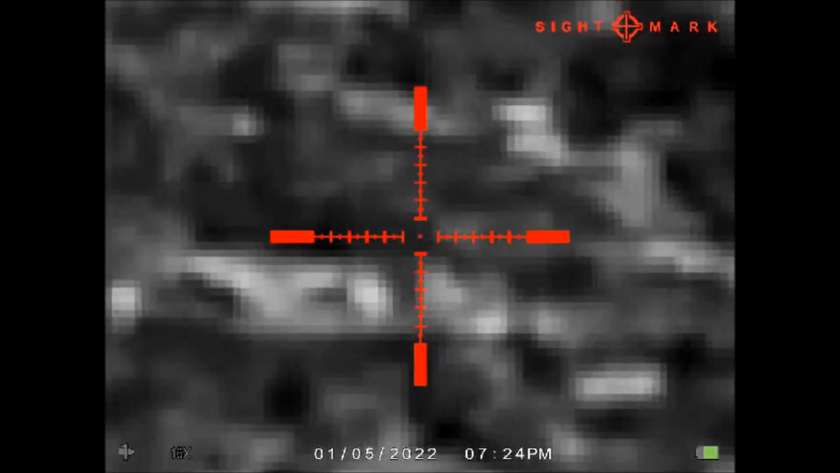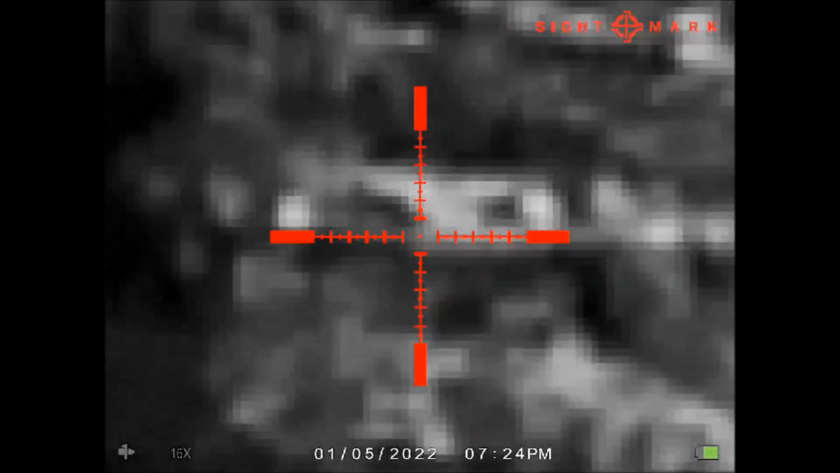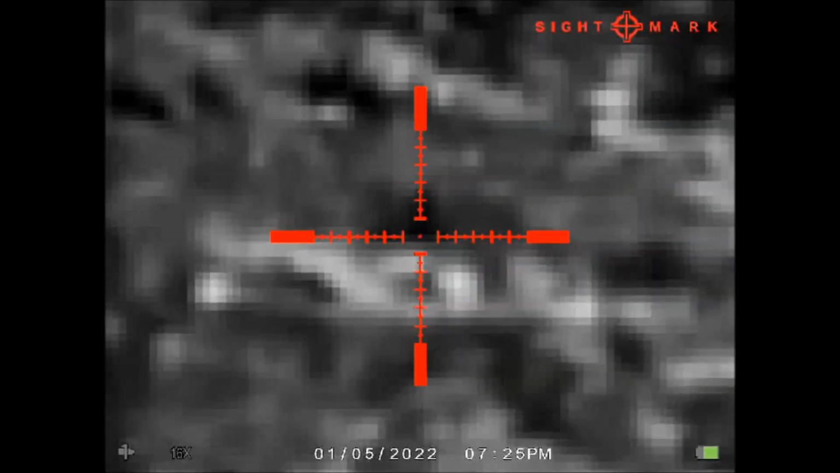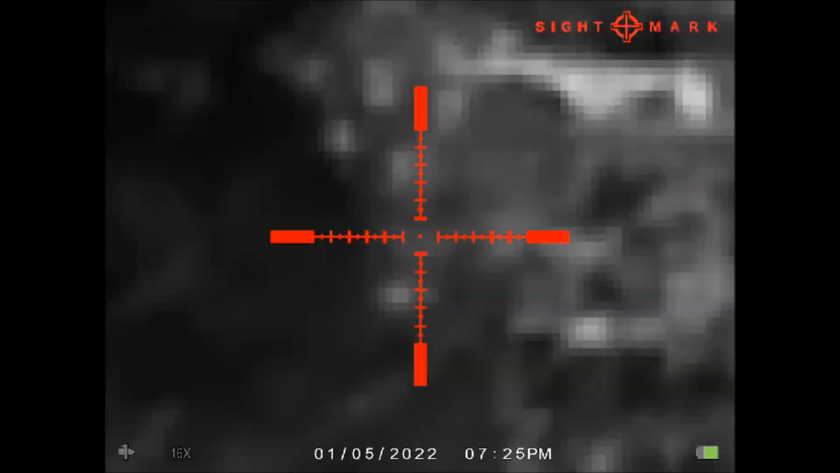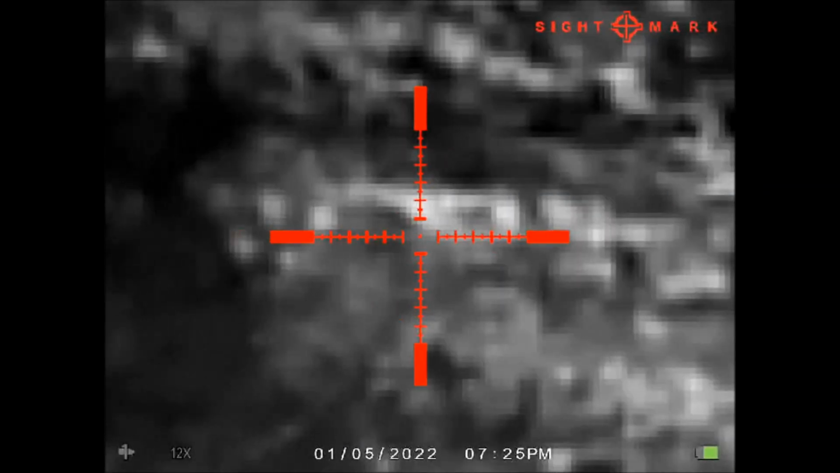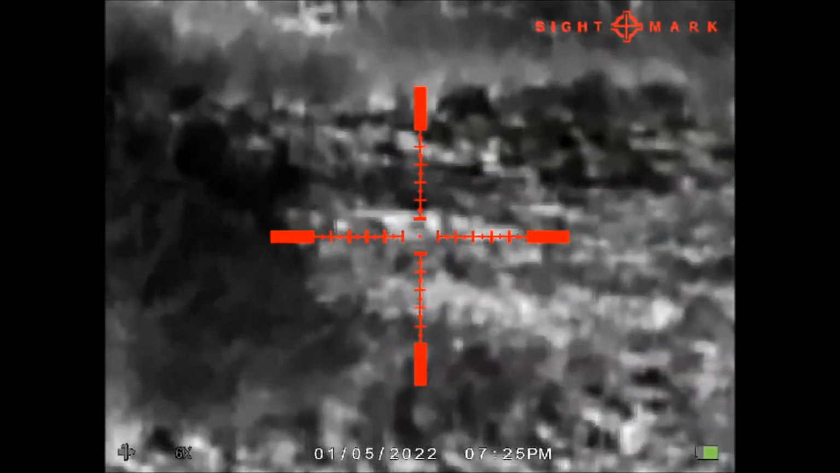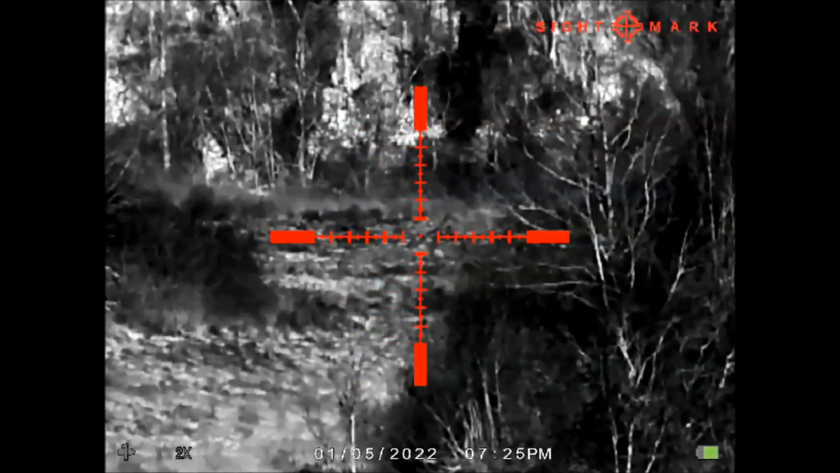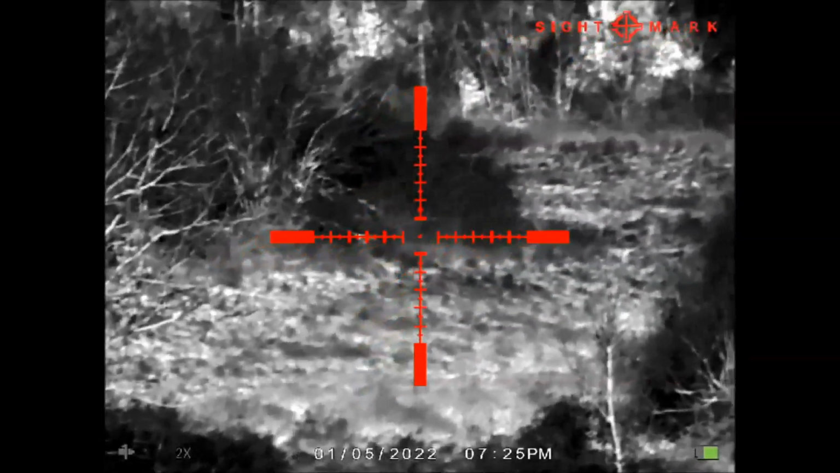Mind that in normal hunting or varmint conditions you are going to shoot at maximum between 6 and 8 on average. Okay, let's turn the zoom down a little bit progressively until we reach again the minimum enlargement. Wow, very good.